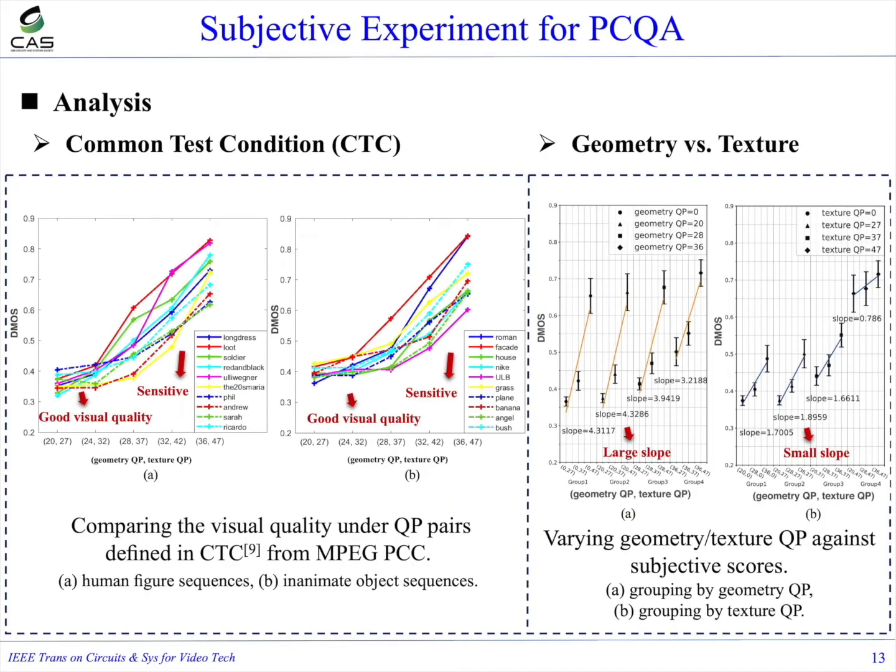We also compare the visual quality of different sequences under QP pairs defined in the CTC from MPEG PCC. It can be noted that there is slight visual quality degradation from the 20 and 27 pair to the 24 and 32 pair. Also, observers are sensitive to the compression distortion when QP pairs rise from the 28 and 37 pair to the 36 and 47 pair. The right figure shows varying geometry and texture QPs against subjective scores.